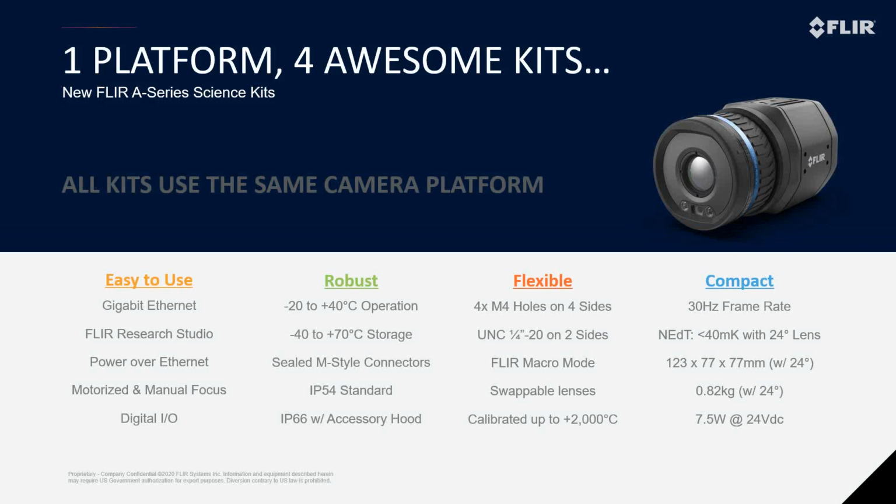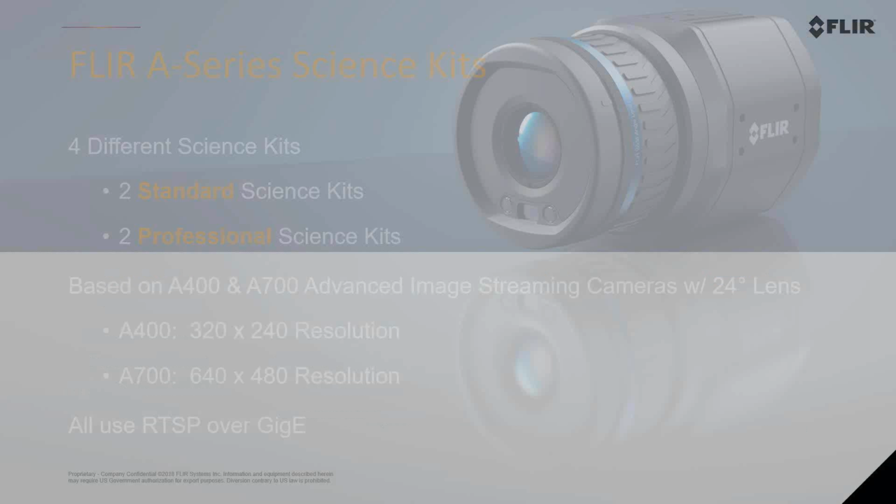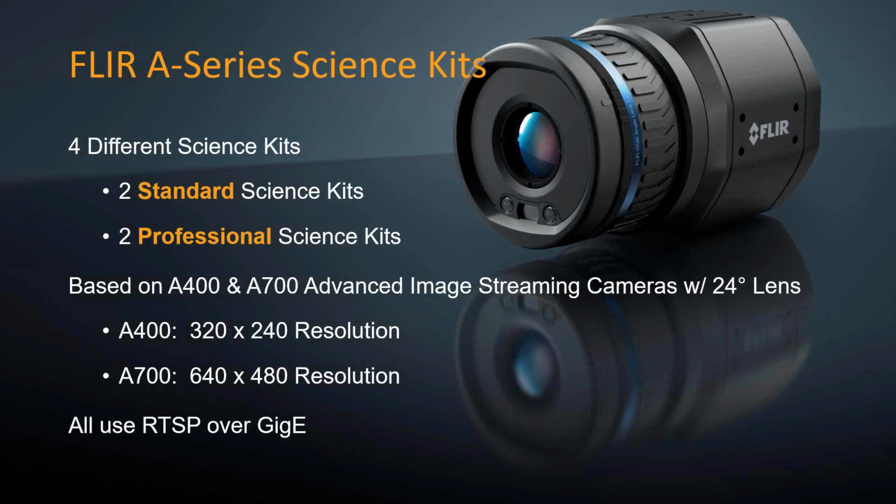And as I mentioned before, all the A400, A700 cameras are built on the same platform. So every camera in the science kits actually will have the same basic features that I have listed here. So really, I'm sure you're asking, what are these new A-series science kits? Well, we've actually created 4 different kits built around the new A-series cameras.